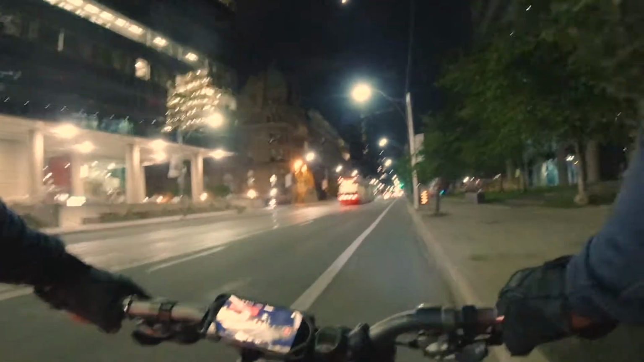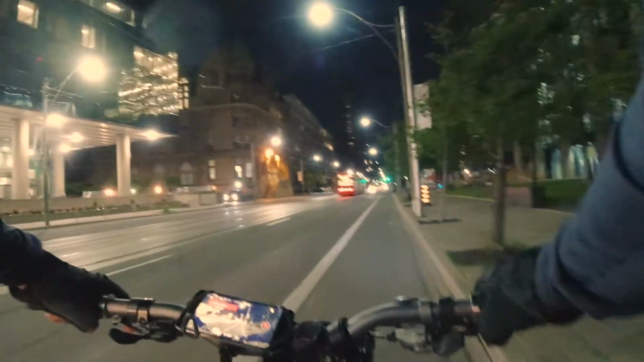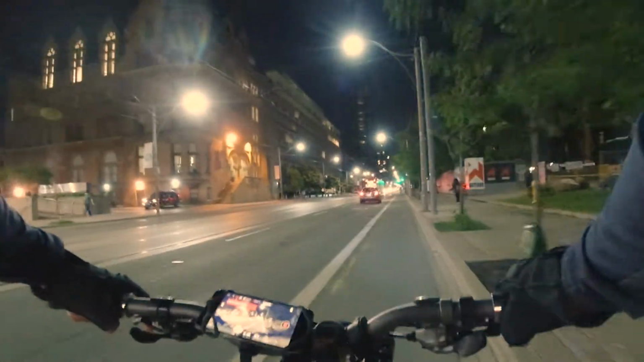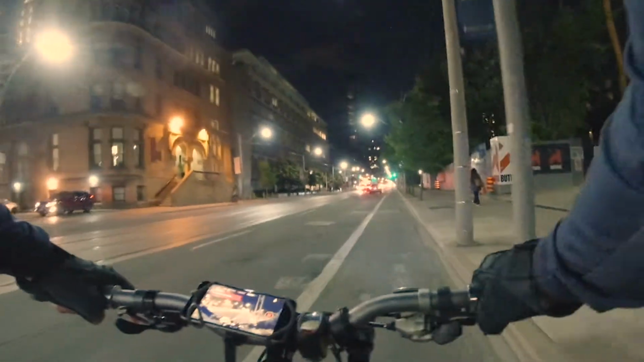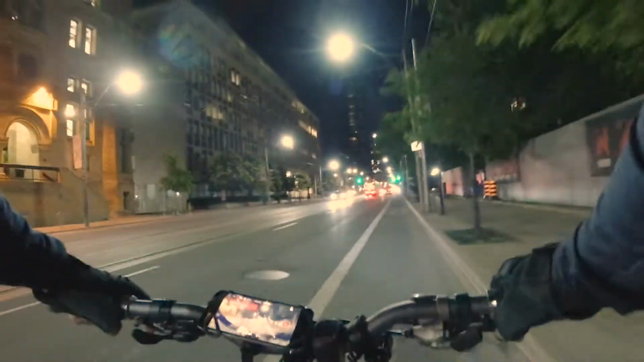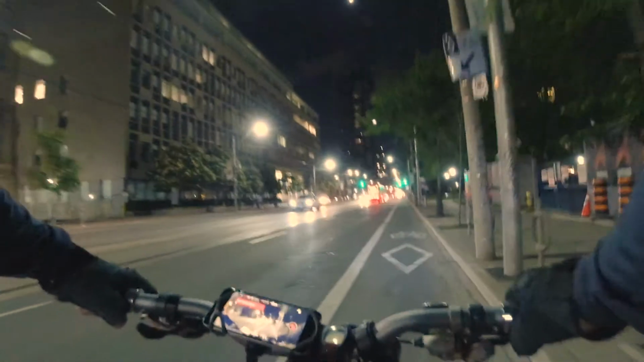Since I got 10% battery left on my body cam, that's okay. We'll see if we can make it. If it runs out of battery, then we change the pack. I think 10% will get us to the patio district.